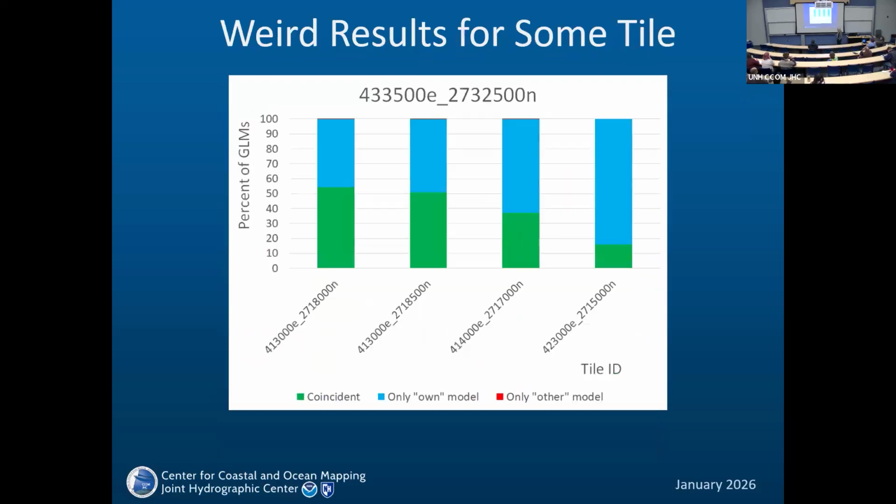However, we came across a tile which gave an amazingly low coincident rate. It was from 50% down to 15%. So what is going on?